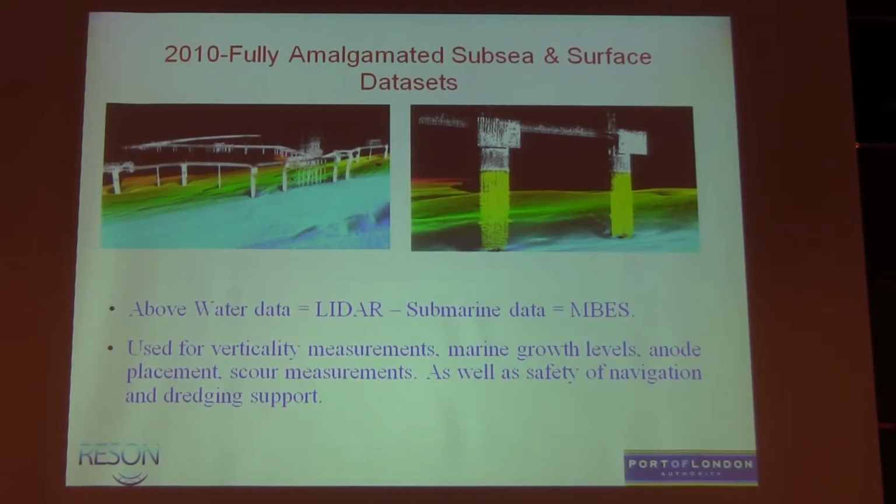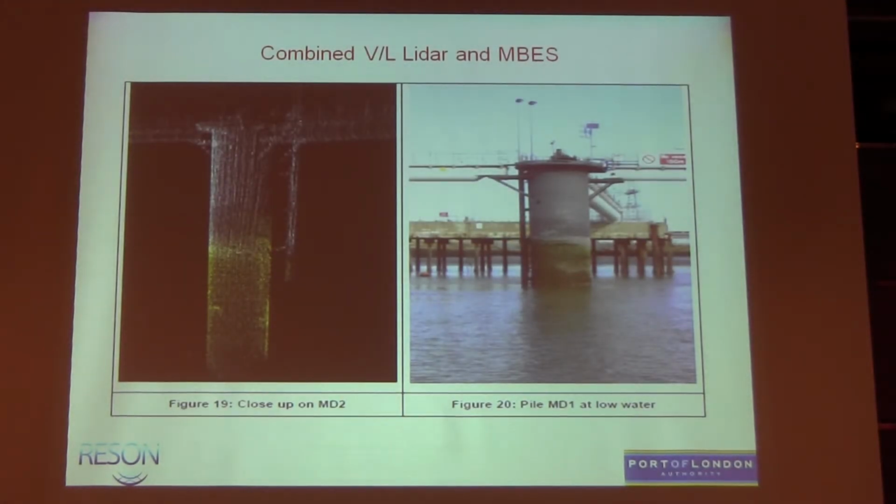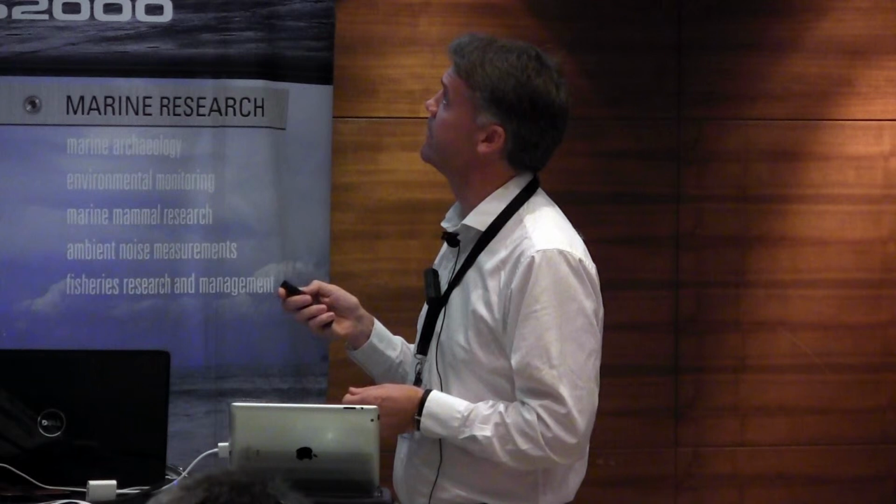And really just running through some more eye candy here at the end, looking at these amalgamated data sets. This is an LNG jetty where we've acquired the multi-beam data for the submarine part, laser for the top, and the whole bed area, looking at assessing verticality measurements for these piles. We said to them they should use a land surveying company, it'd be cheaper and more efficient, but actually to get onto an oil jetty, being able to do it remotely was of benefit to them with the health and safety regimes, etc. So that's a photographic image. There's the multi-beam here in the yellow, and there's the laser, so good.